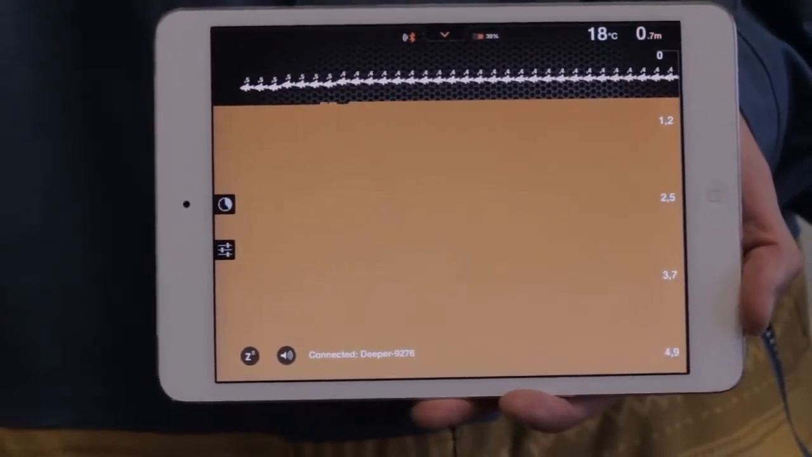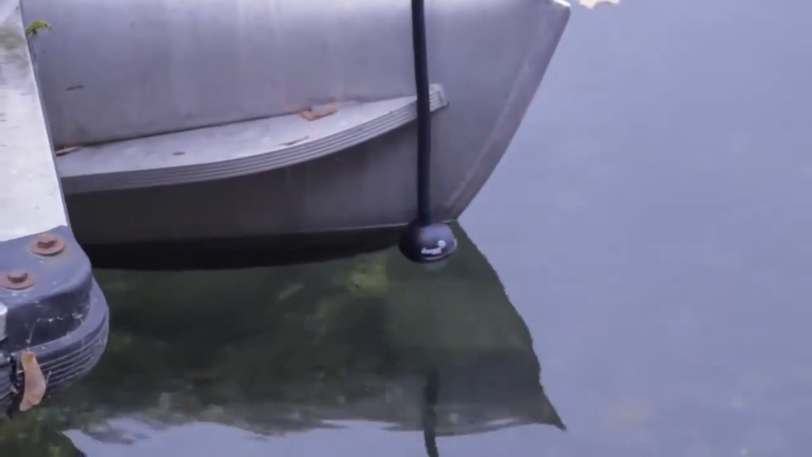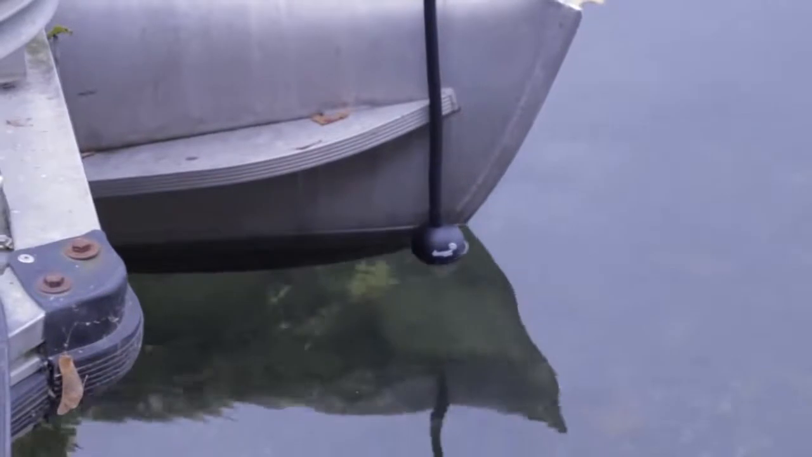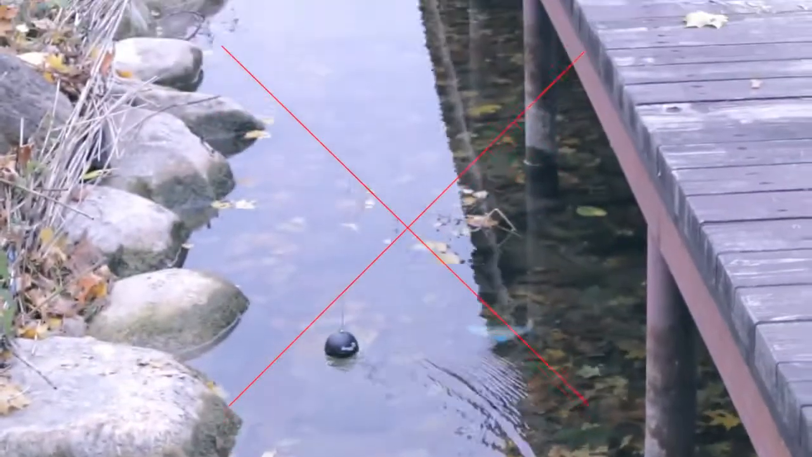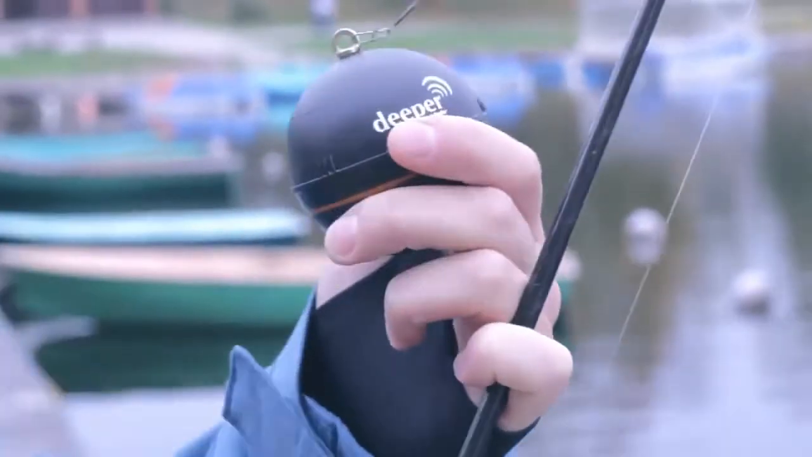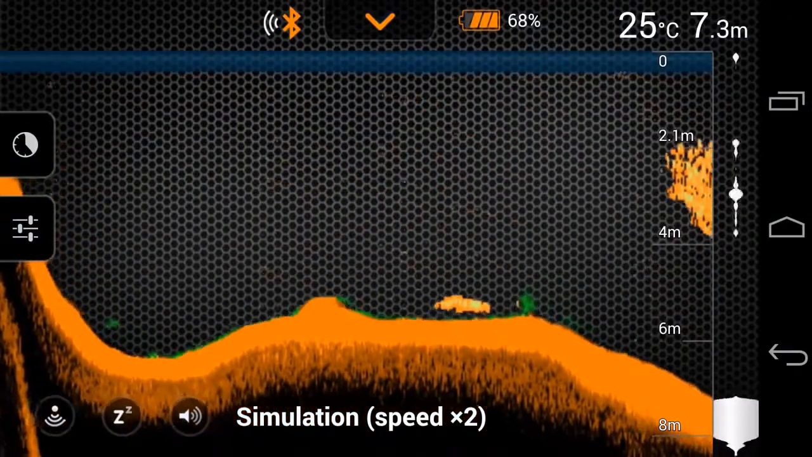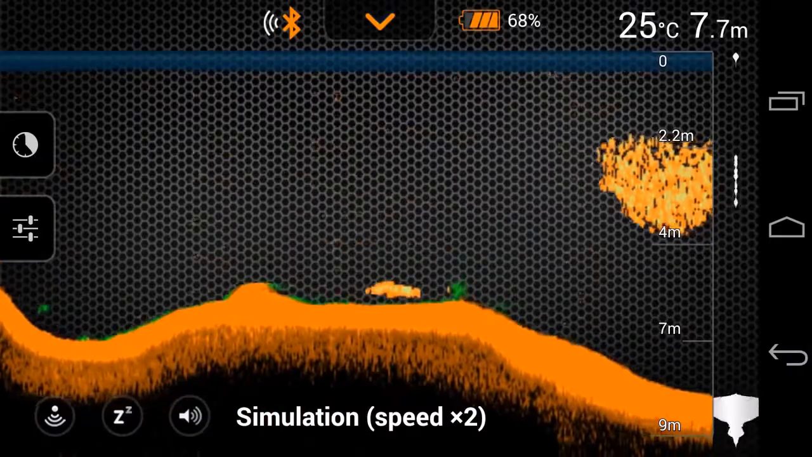This is only possible if there's inappropriate usage of Deeper. For example, when you attach Deeper too close to your boat and the signal is reflected, Deeper misinterprets this as a fish. When you cast Deeper too close to a bridge, concrete banks, or rocks. When you reel in Deeper and it's attached to the wrong attachment bolt, meaning the signal does not point straight down. Water thermoclines influence sonar readings, and sometimes this is misinterpreted as a fish.